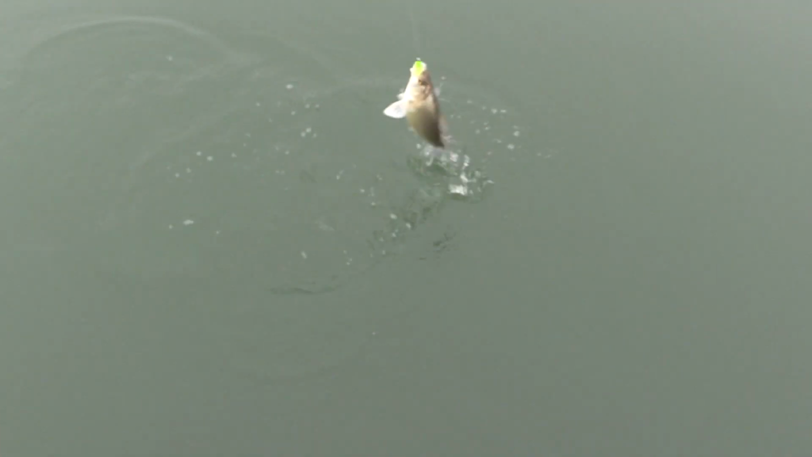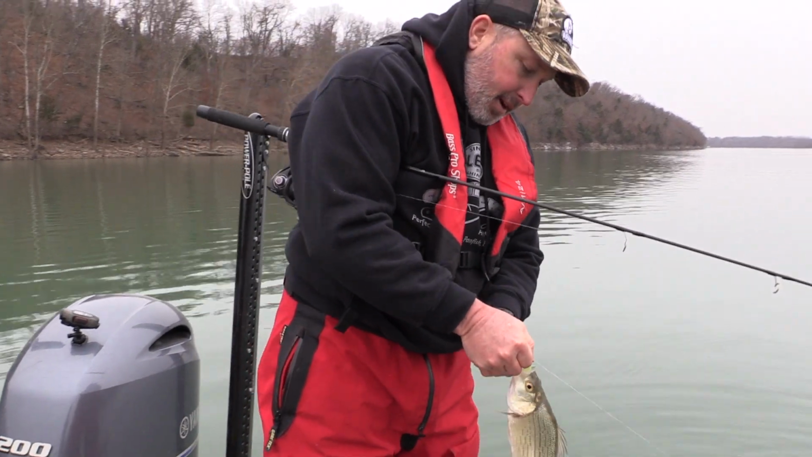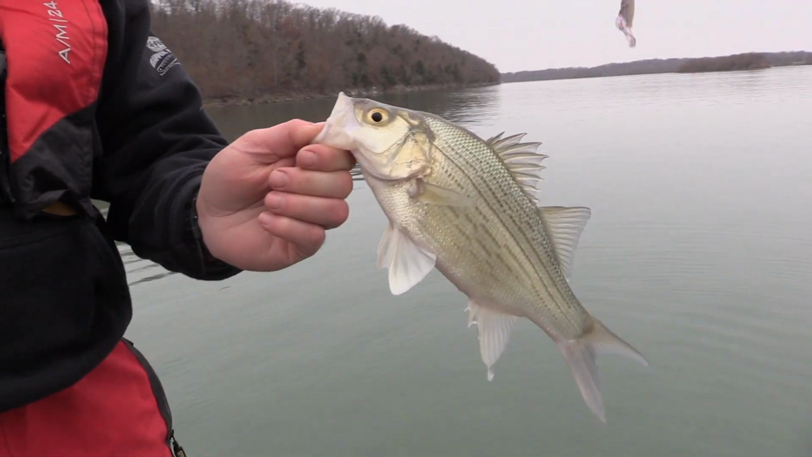I went down to a little smaller bait with this cold front coming in. We went down to the go-go minnow with the 1/8 ounce bait gripper heads. And I've caught a couple fish here recently with a little bit smaller bait. Sometimes you got to downsize.